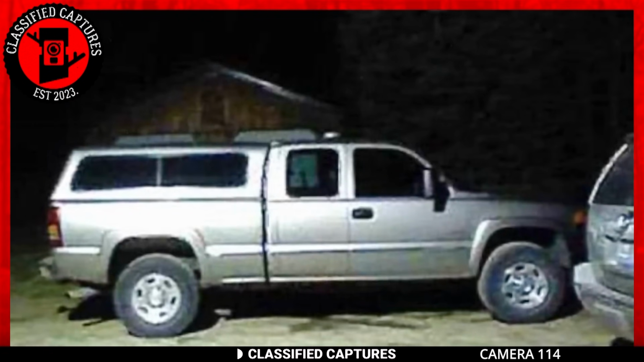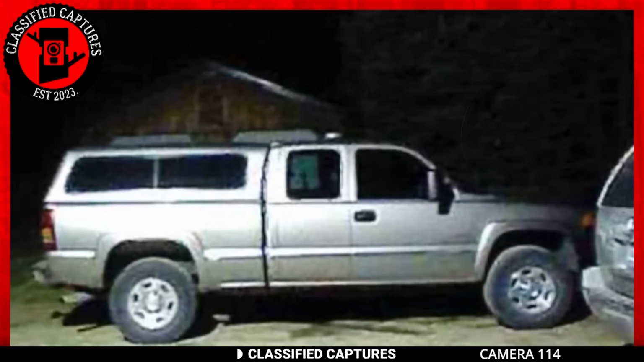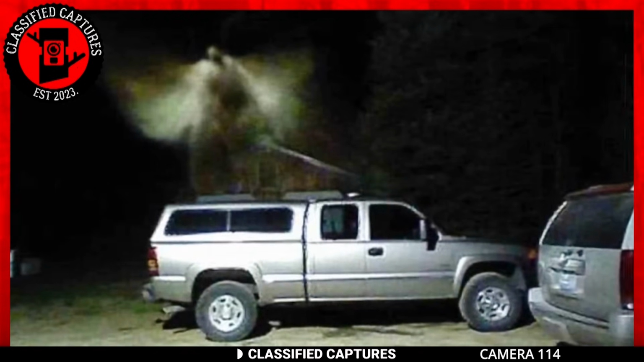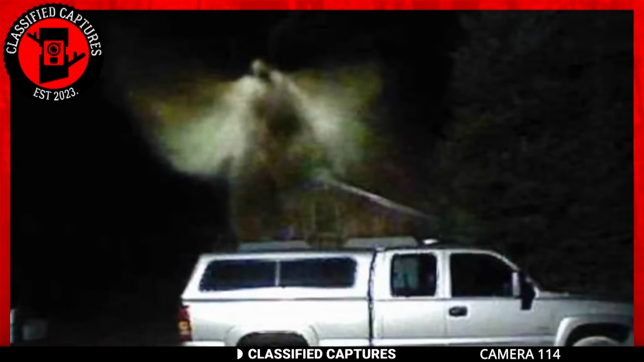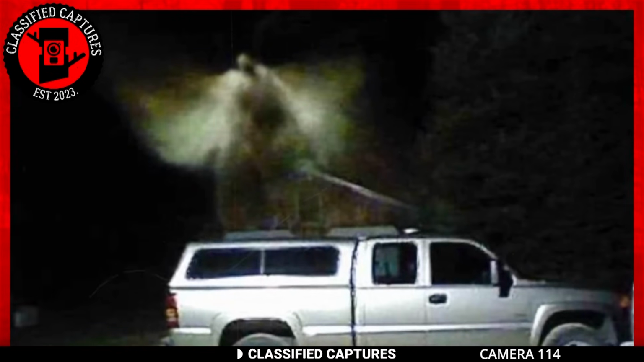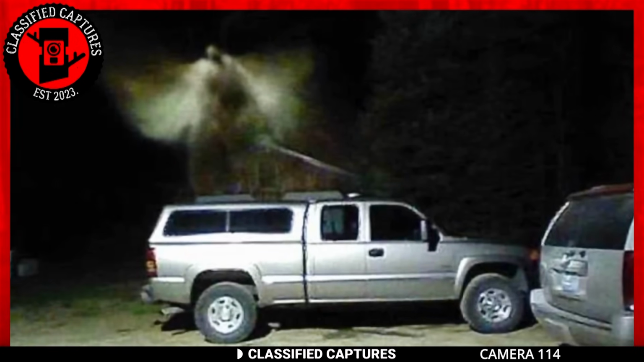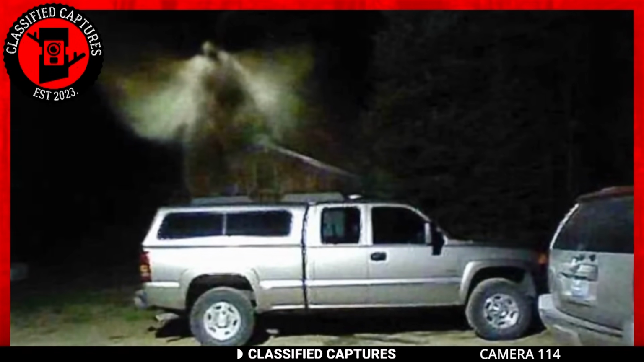Trailcams indeed provide us with intriguing glimpses of the natural world, and security cameras too have a knack for capturing inexplicable moments. In the still images captured in the dead of night, a scene unfolds that transcends the boundaries of explanation. Before us, a luminous, extraordinary ethereal being materializes, suspended above the homeowner's car.